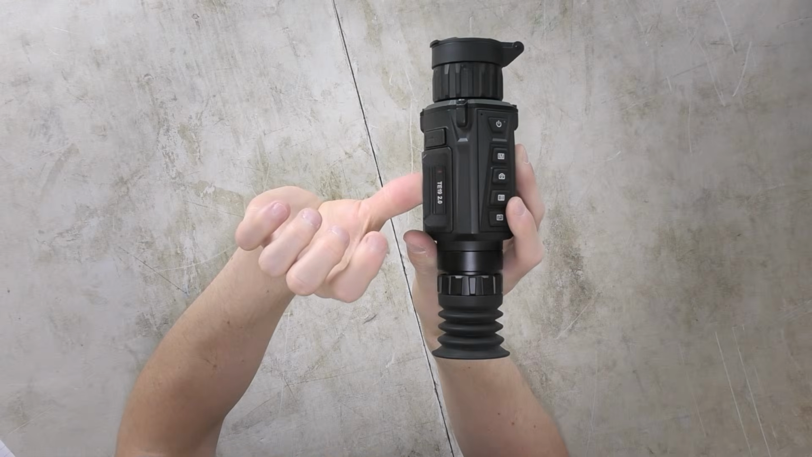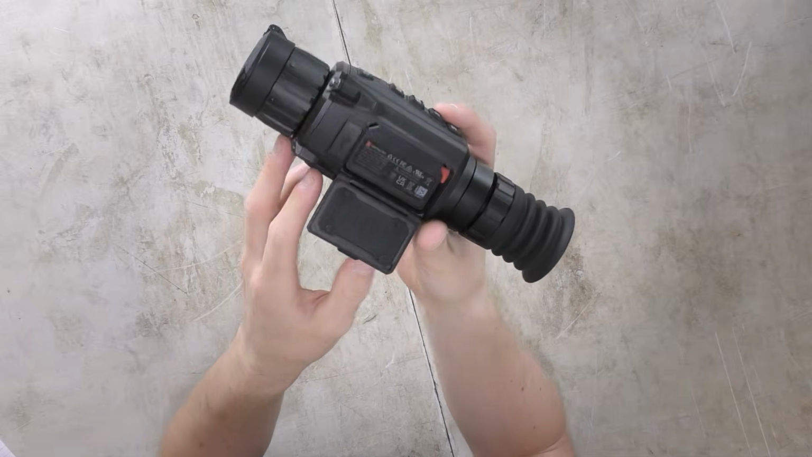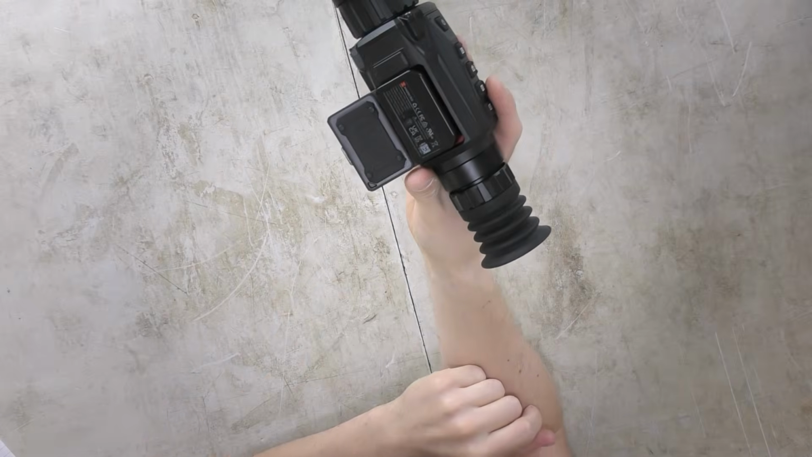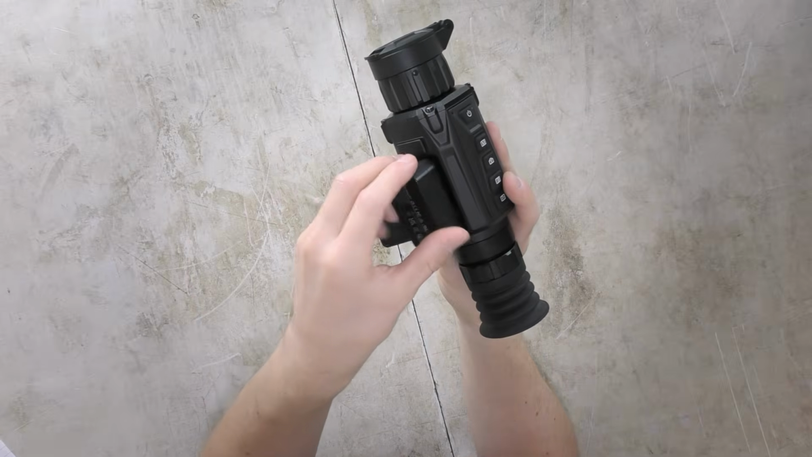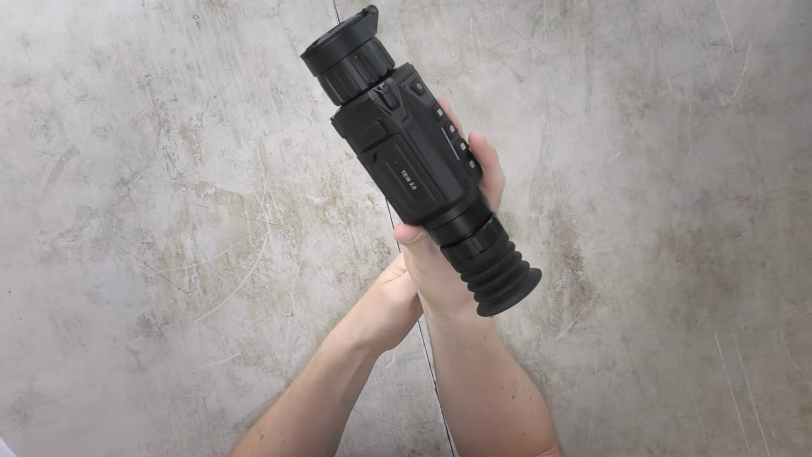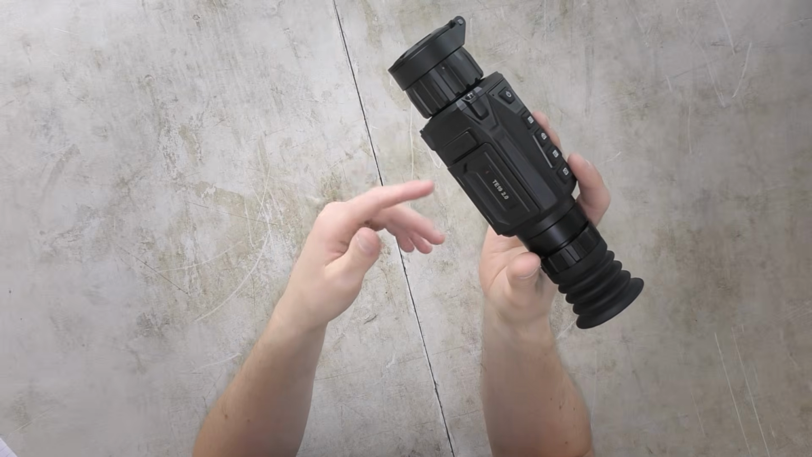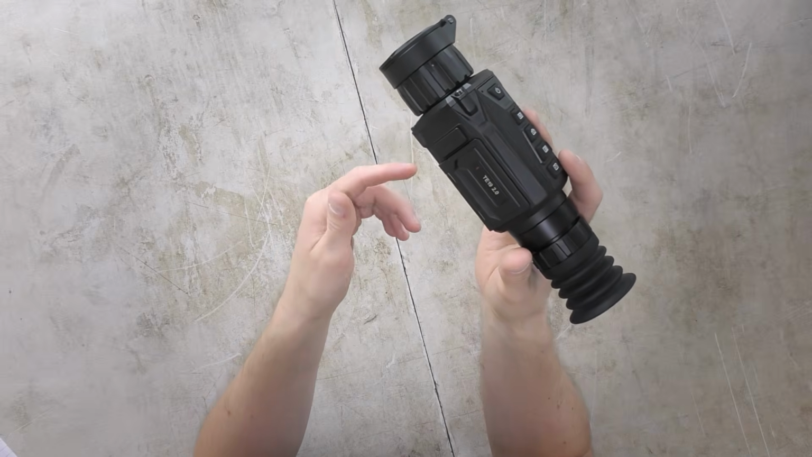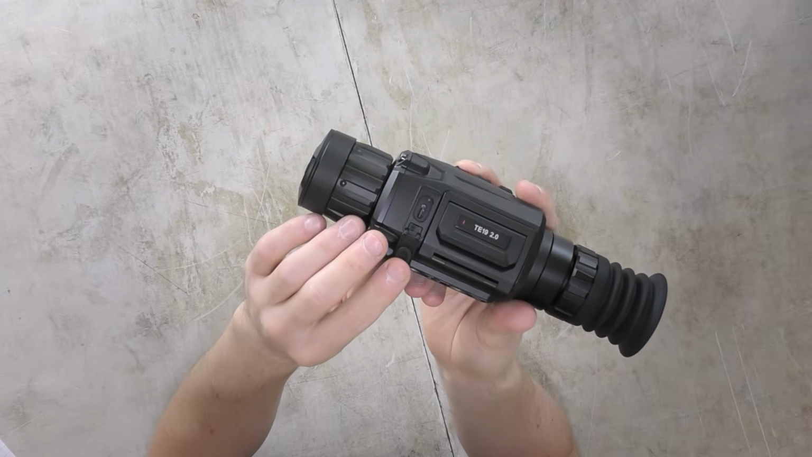So to change the battery, I'll show you how quick it is. You simply lift up this little flap here, pull it, you can see the battery inside, little red notch there, and that's out. Replace, in, and that's changed. It's as quick as that. And also on that note, the battery can be charged without removing it from the unit itself using a USB Type-C, which is just plugged in just to the side there.